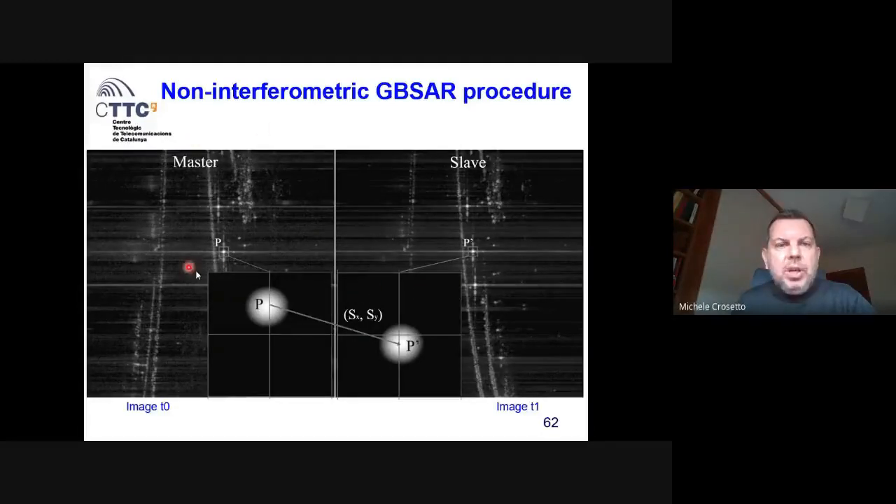What is the idea? We use the amplitude of the radar. And this is the amplitude of the radar. We have here a target point, P, making a zoom. This is the position of the point. We are acquiring at time t0. And then we have a second acquisition at time t1, where I have a point P1, making the zoom. The P1 is here.